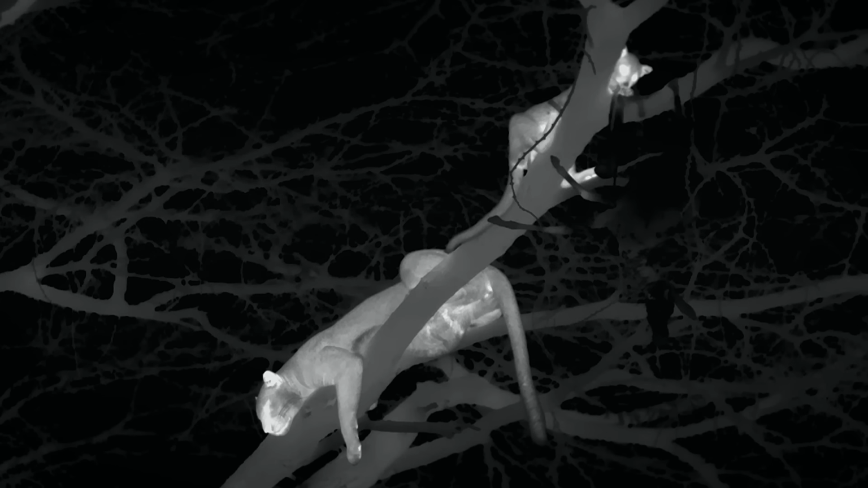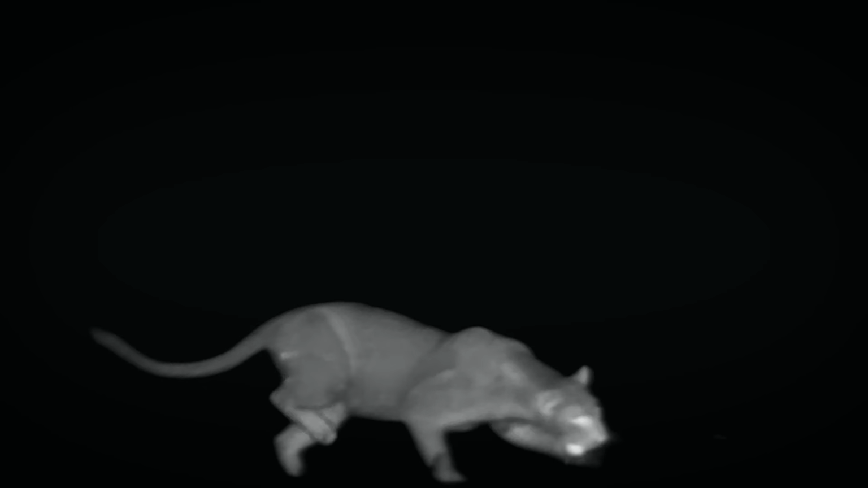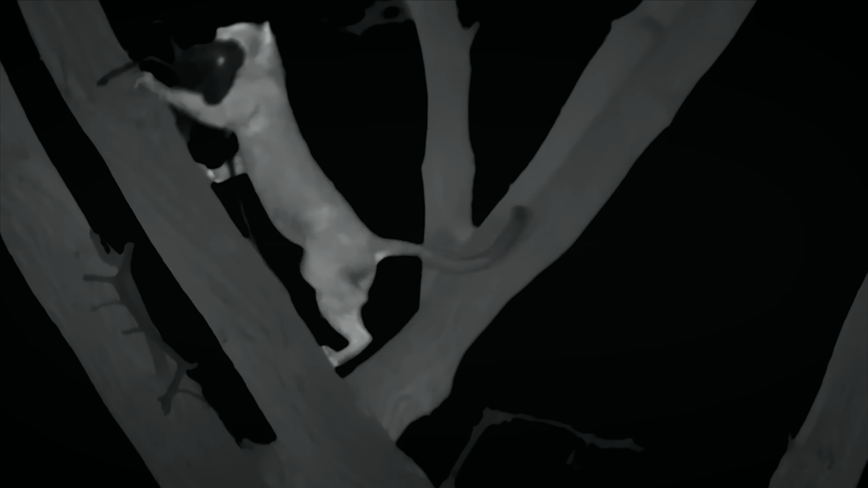The small leopard is a little inept and nibbles through the silken tether from which the prey is hanging. When the mother realizes that the hyena has long since left, she can take her time. And this time, she chooses a different trunk to anchor the carcass more securely.